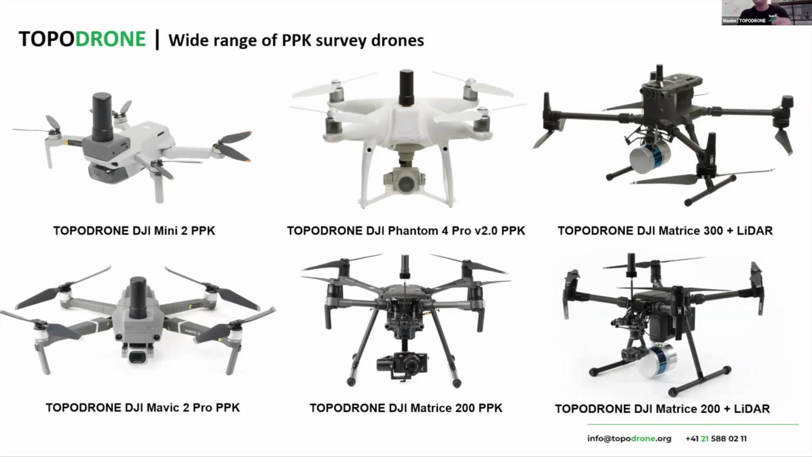Pix4D approved our data processing workflow, which is included in our data sets and in our tutorials. As a result, we became a premium reseller of Pix4D.